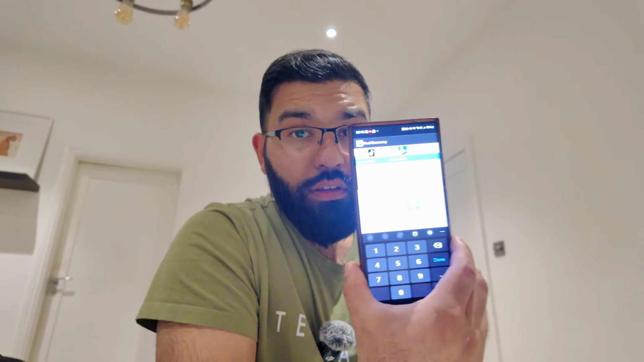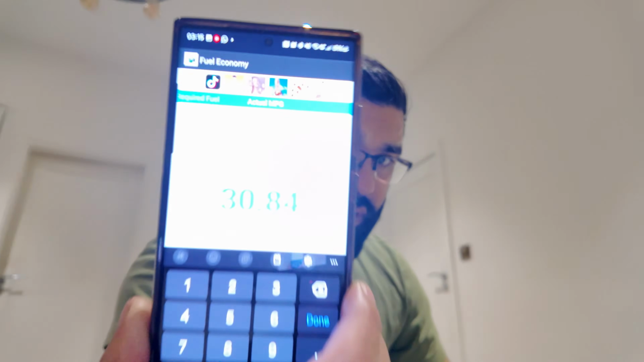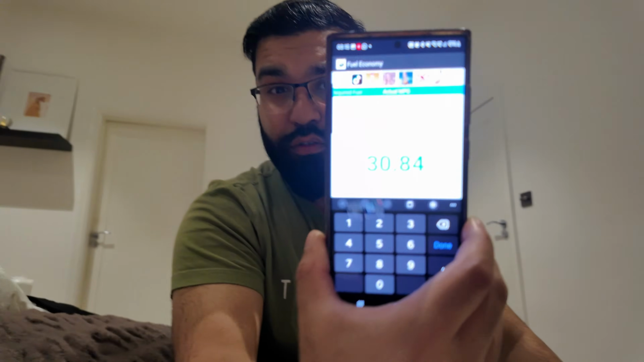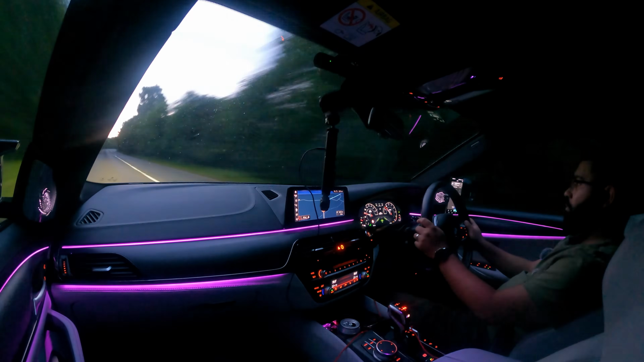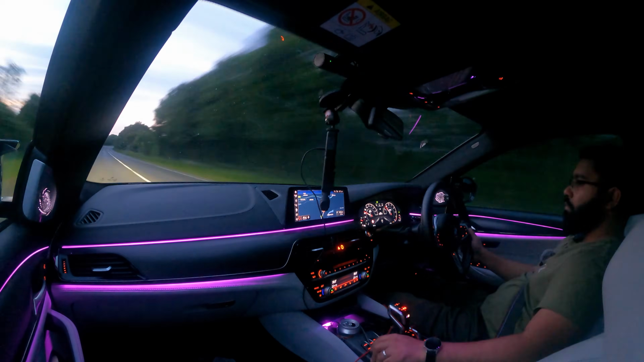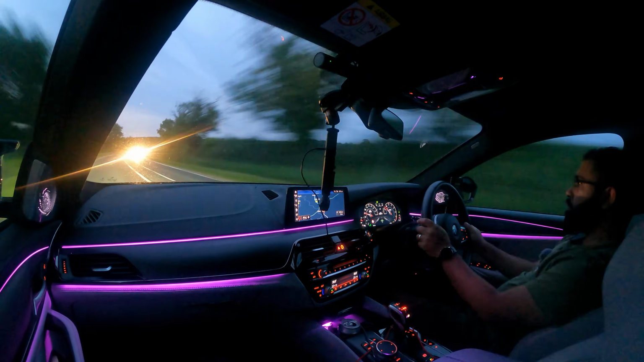Taking everything into consideration, the fuel economy from the car on this app, genuinely speaking, I think it probably cost around that, given the roads that we drove on and the way I had to drive, obviously we had loads of roundabouts, loads of slowing down, speeding up.